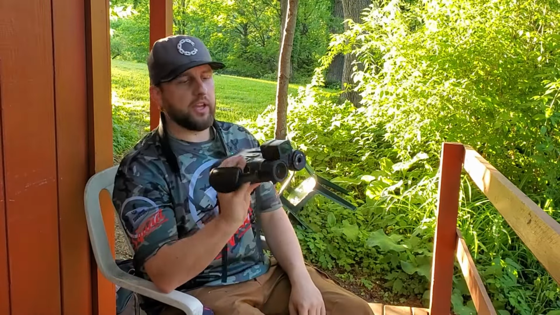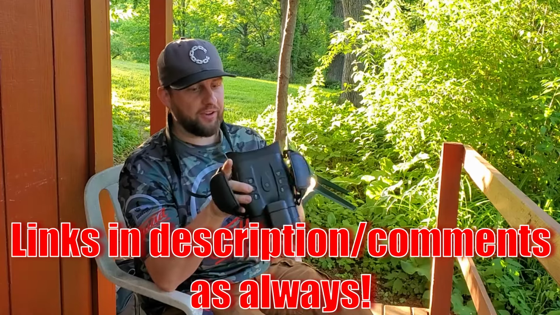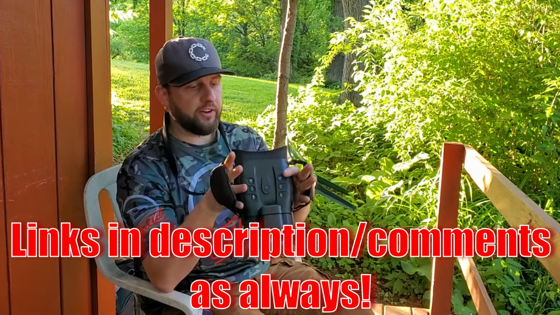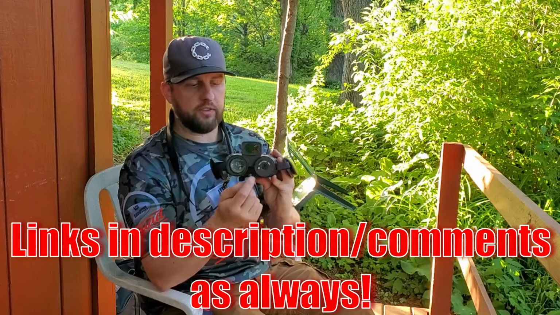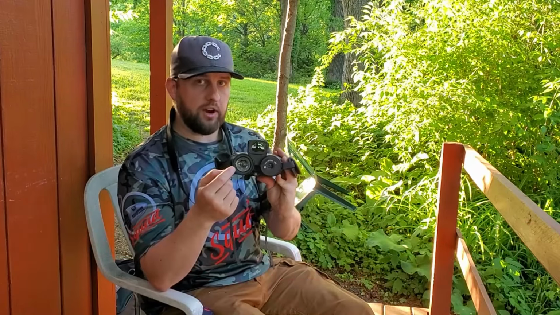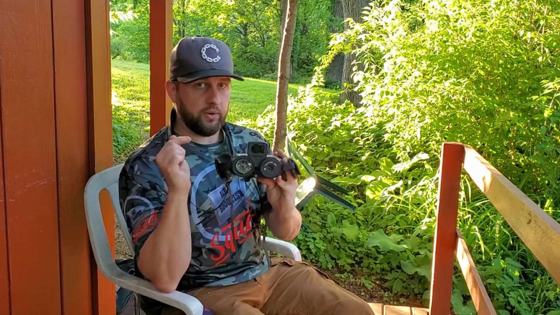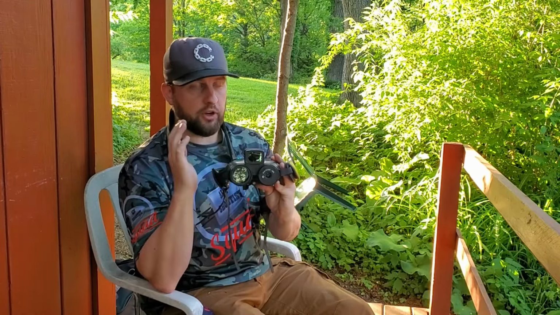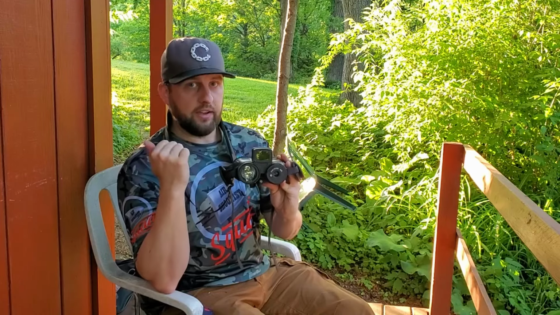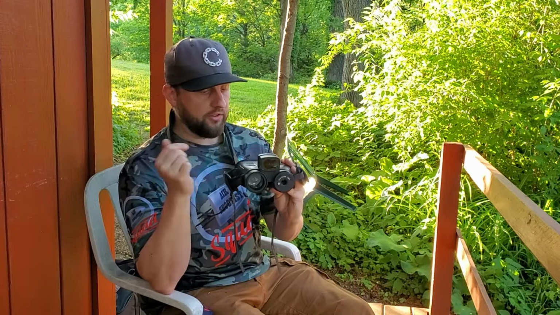Today we're going to be taking a look at the Oneleaf NV200. I guess I'll call it a binocular because it does sort of take that form factor, but truly it's actually a monocular because it only has one objective lens. The other thing you're seeing here is an IR lens, and that's going to project a big beam of IR light so that you can see at night with this thing. The other thing on top here is a rangefinder. So you're going to be able to see in the day, you're going to be able to see in the night, and you're going to be able to range targets in either day or night with this thing.